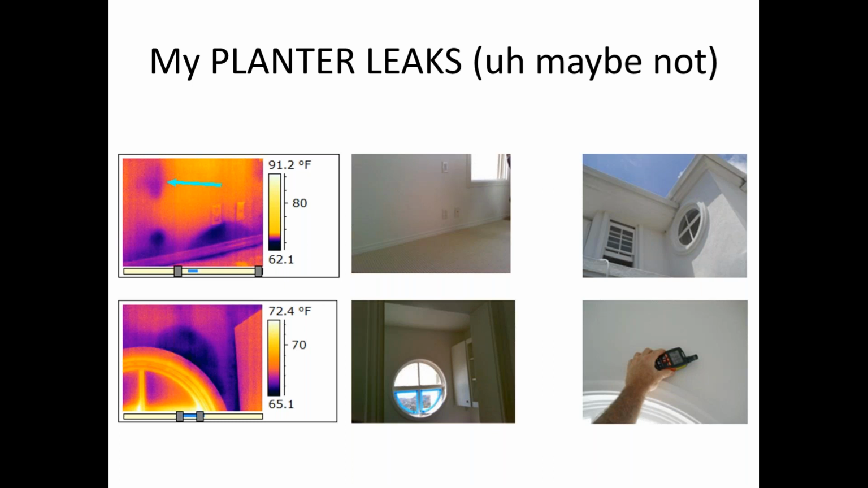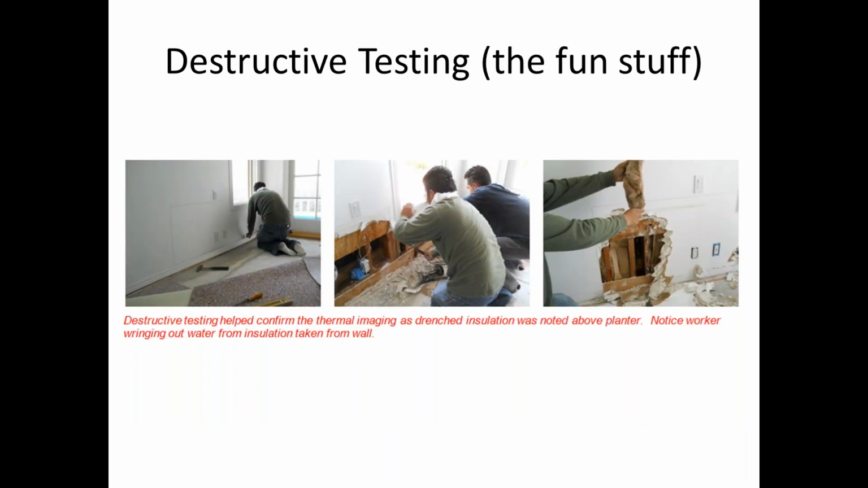Do you go to a handyman? Do you go to a contractor who doesn't know what he's doing? So you guys already have that eye for finding defects, and you either have already invested in the tools or are going to soon, hopefully. But obviously those things can be seen, and you can create a thermal business of your own.